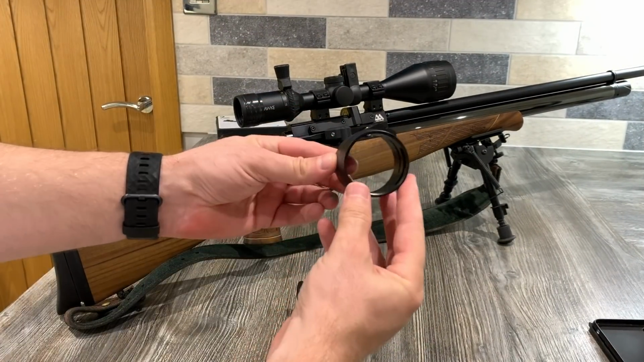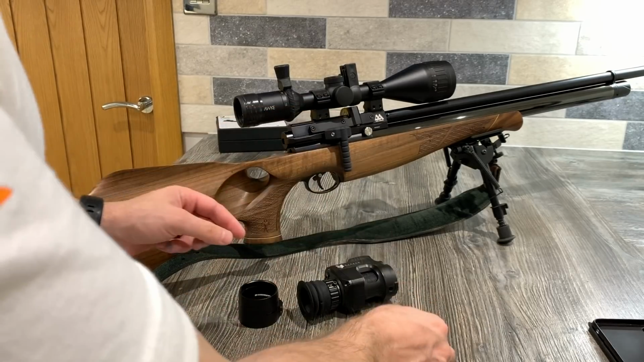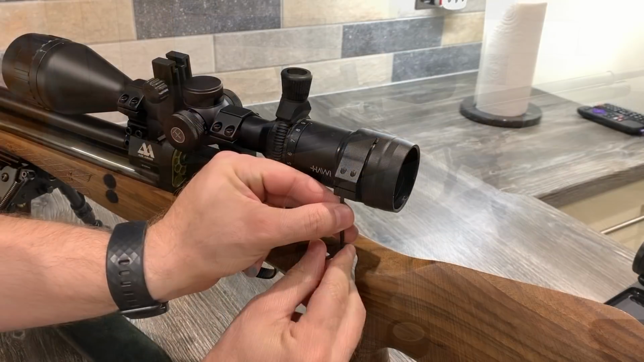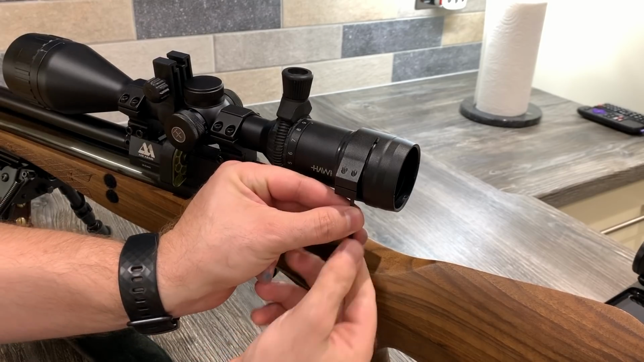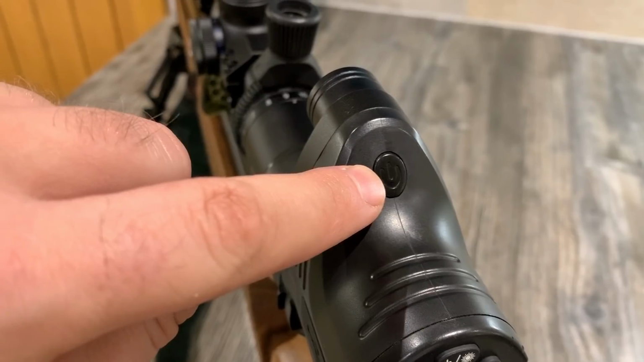The PAR 007 night and daytime add-on is held onto your scope very easily with a simple aluminium collar. I tend to wind a little bit of electrical tape around mine just to prevent scratching, and also gives it a slightly tighter and more cushioned fit. Simply do up the two screws and then your night vision add-on will simply click into place with a simple bayonet fitting.